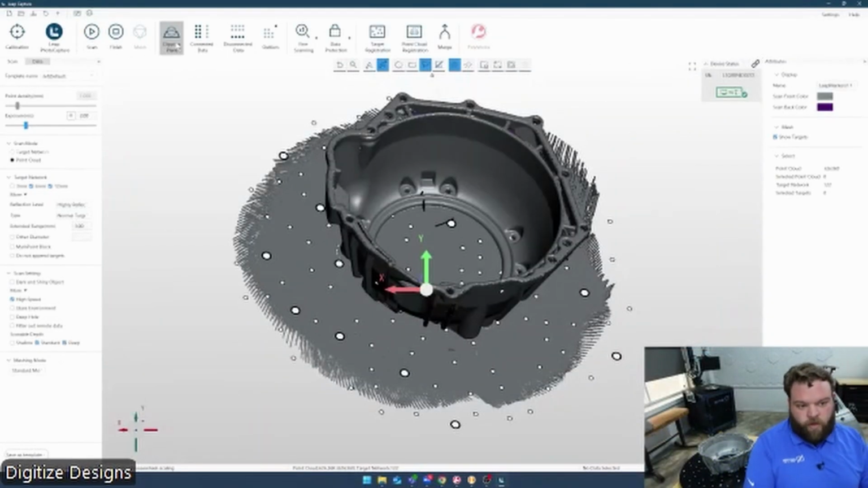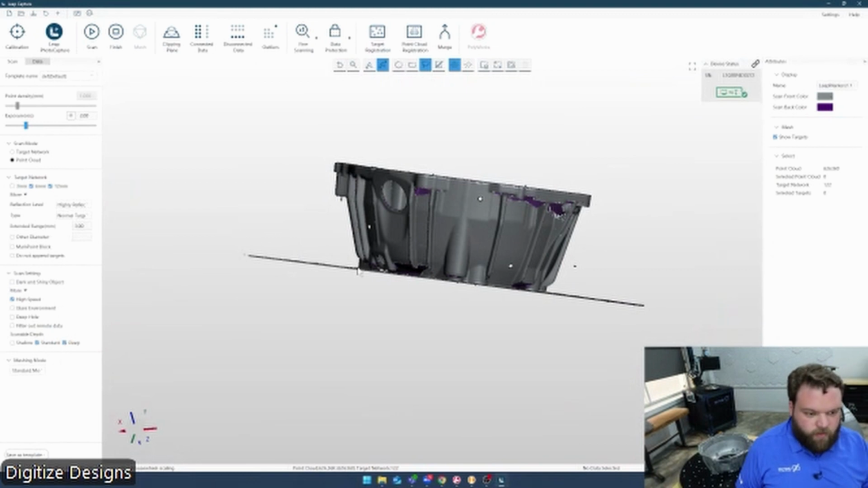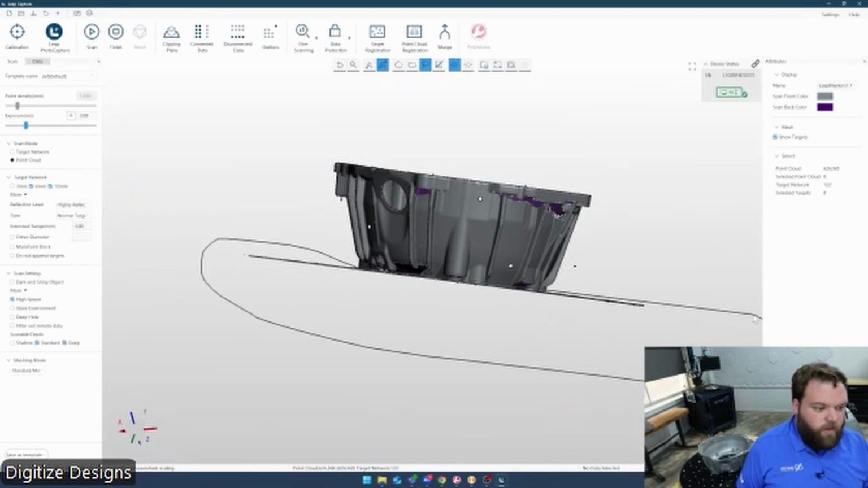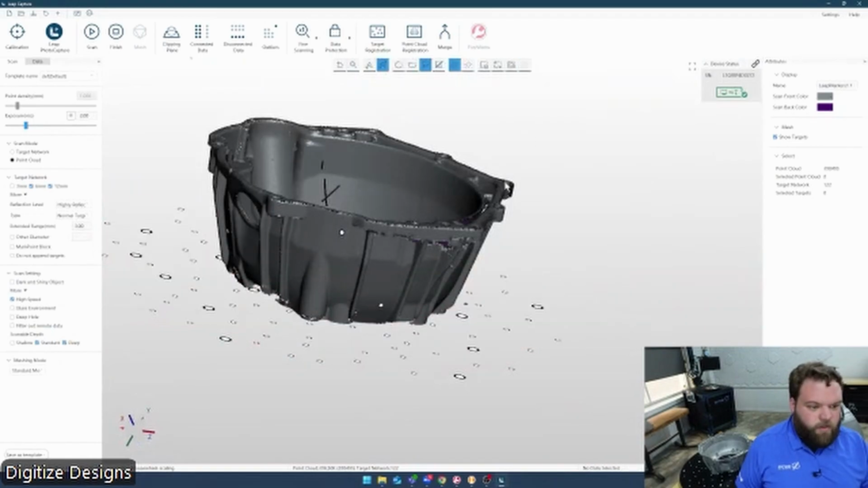I could go create that plane the same way I did the first time, and it would just delete everything. I can also just change my camera view here, so we're looking down the barrel of the table, if you will, and select all that data with a lasso and just get rid of it that way.